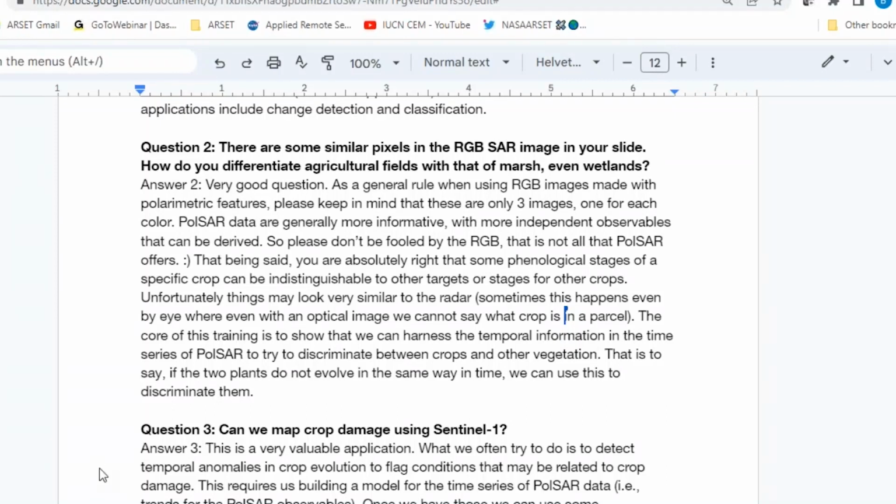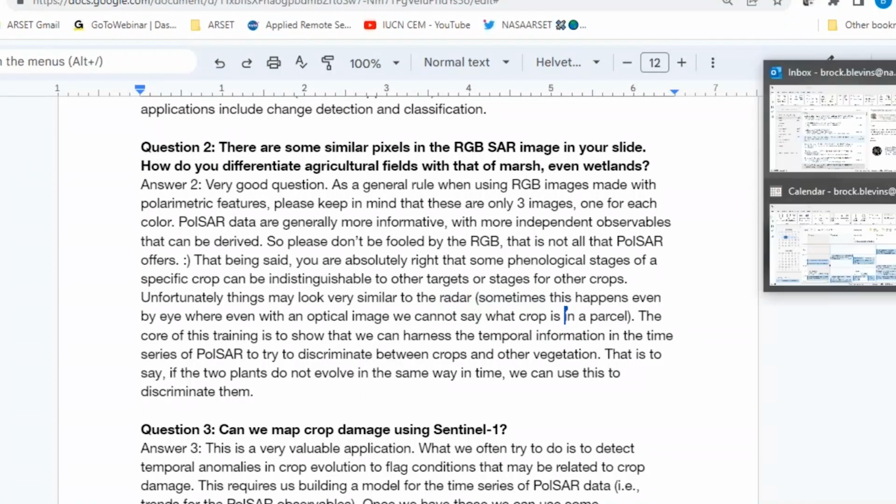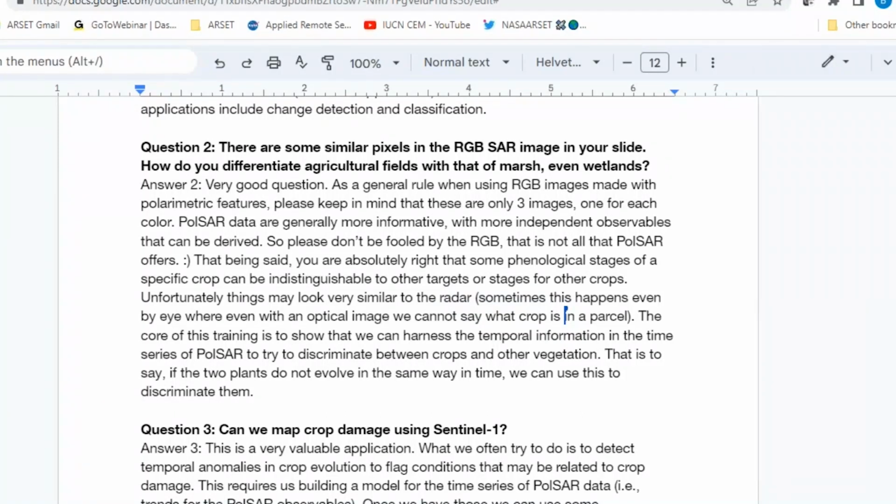And there is for sure an ambiguity between different targets, especially if you see a different time during their, say, phenological stage. So you can have a type of wheat, at that month of the year, which will look exactly the same as, say, grass or something different. So there will be ambiguities, that is for sure.